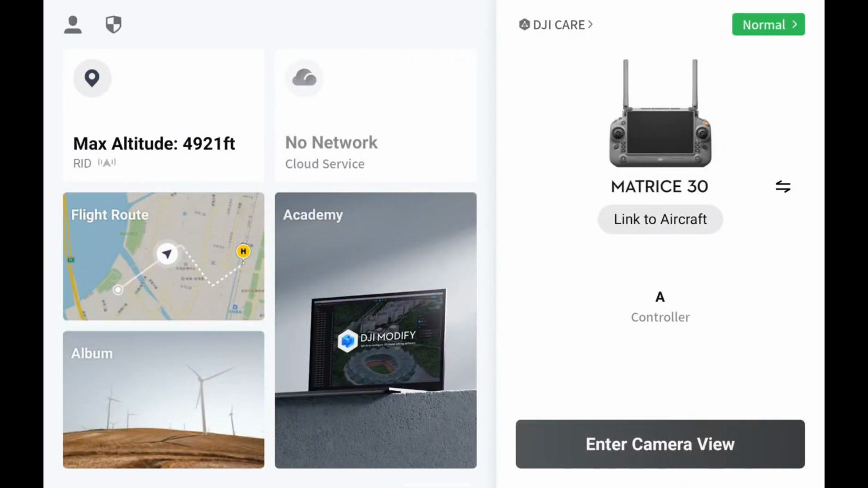We're going to turn on the screen recording because we're going to go through a few things.